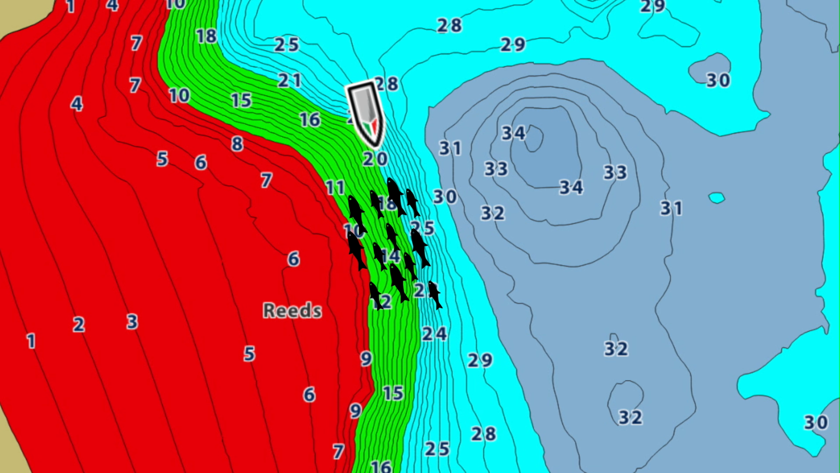I'm sitting in about 20 feet off the edge of that break. So there's that cabbage that's up a little shallower, then it drops down to this first break line. Then my basin is off to the side. They're definitely not over basin yet. They are right now on that initial break adjacent to those weed flats.